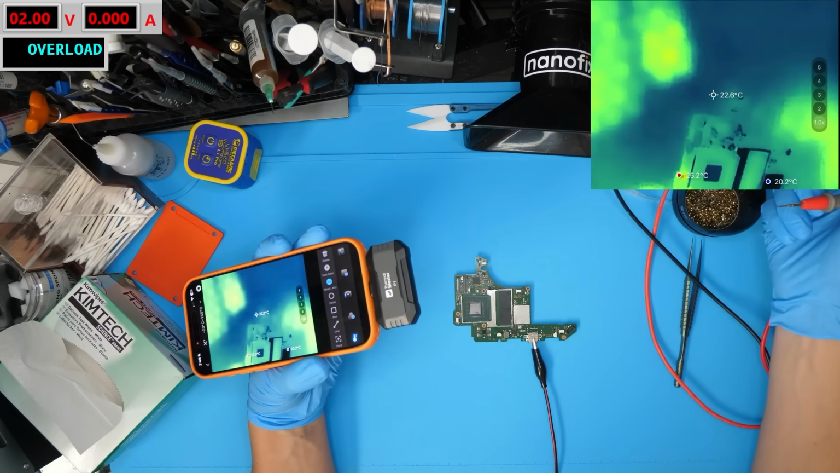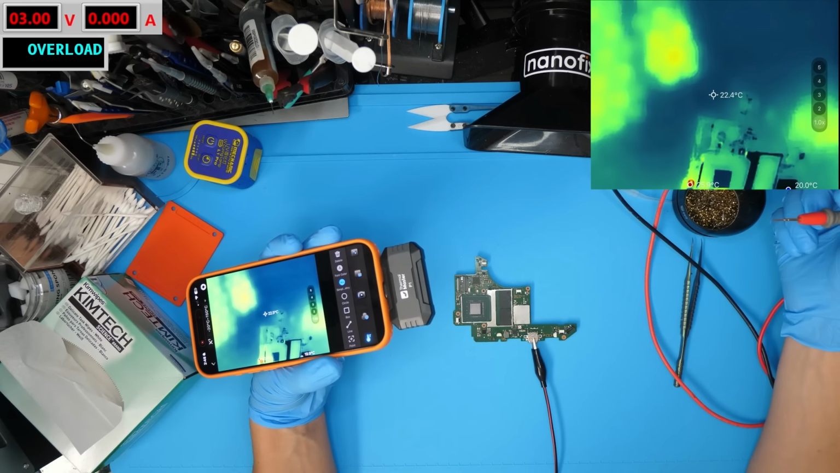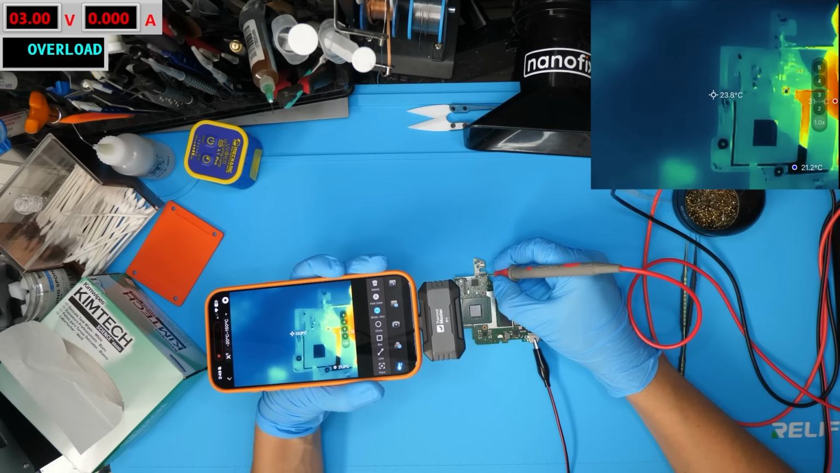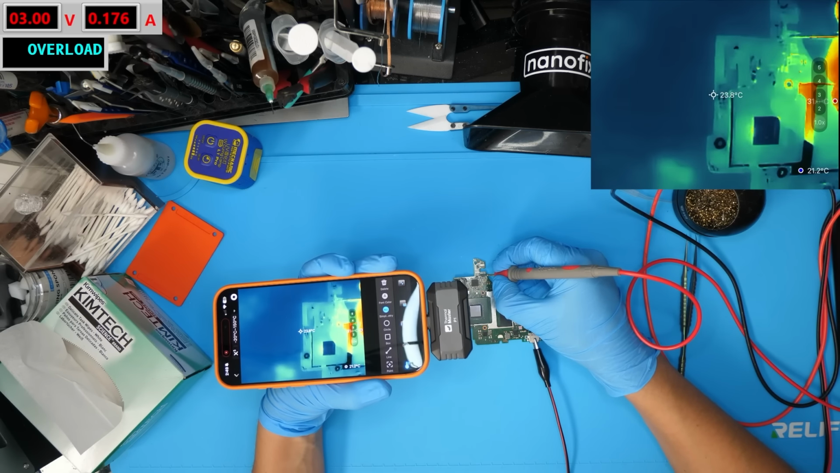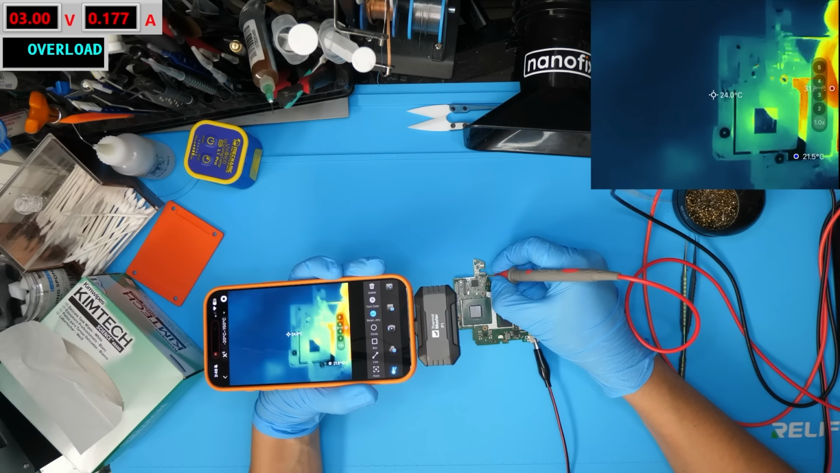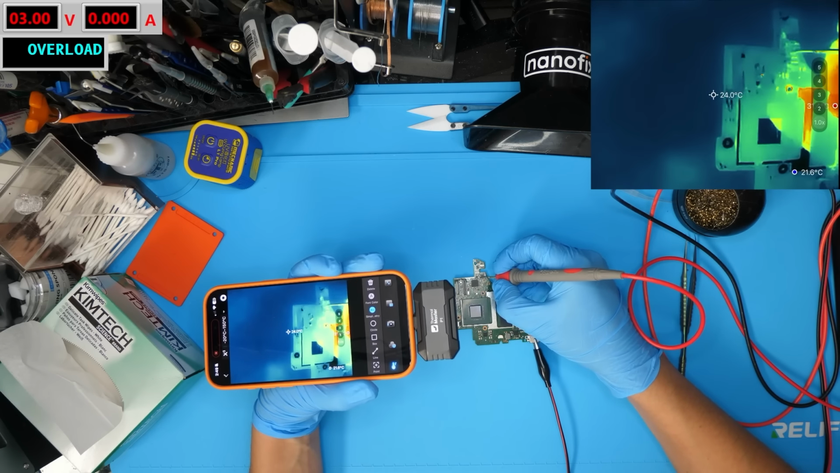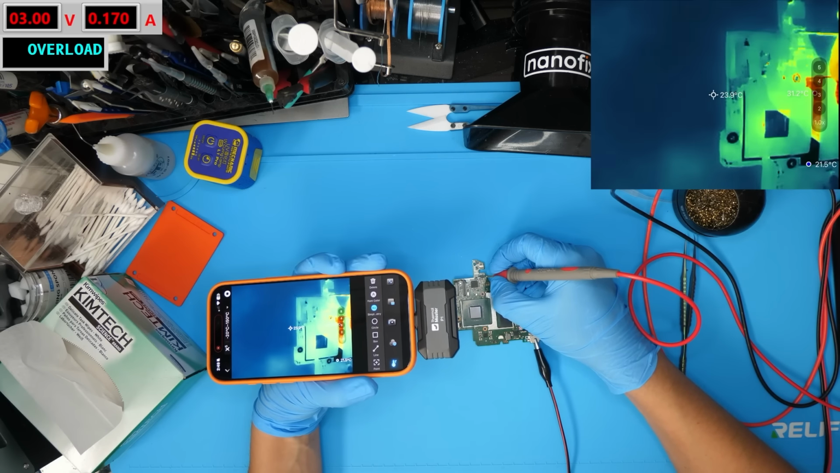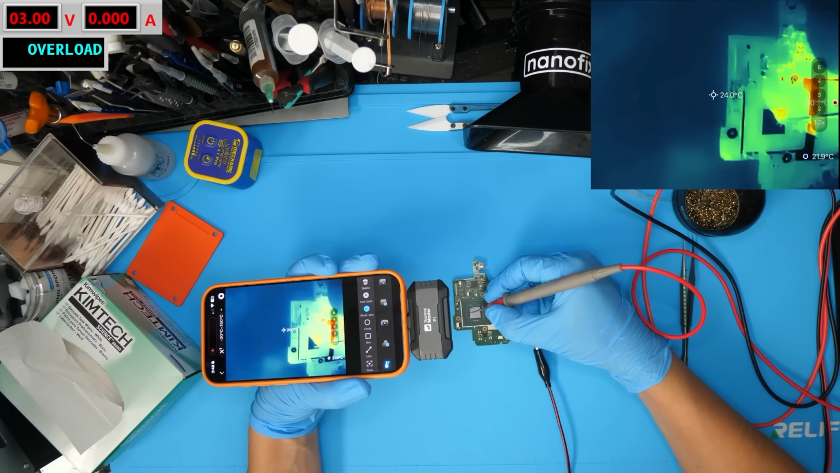But let me increase the voltage so you guys can see even clearer what's going on. So we're gonna go to 3 volts and I'm gonna inject right now. Look at that. You can see very clearly if I let go and tap, all of the 177 milliamps that are being drawn are going directly into that part of the SoC.